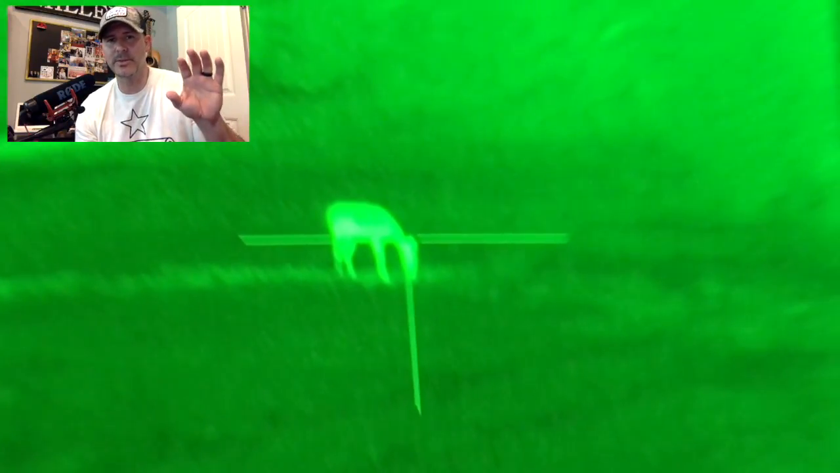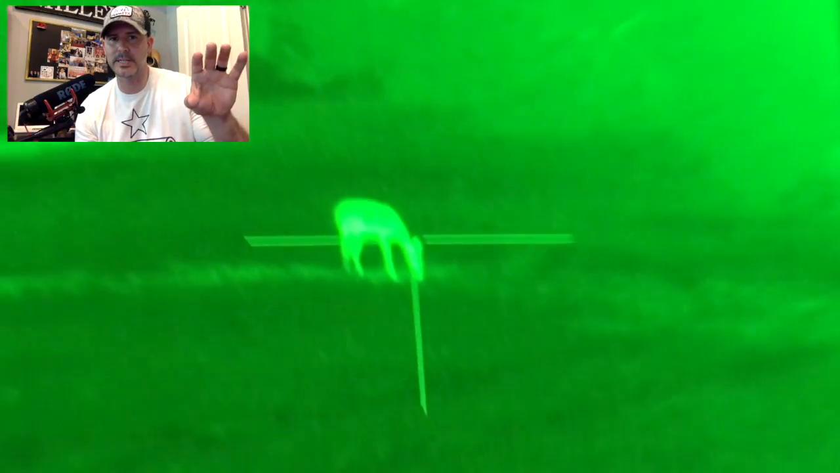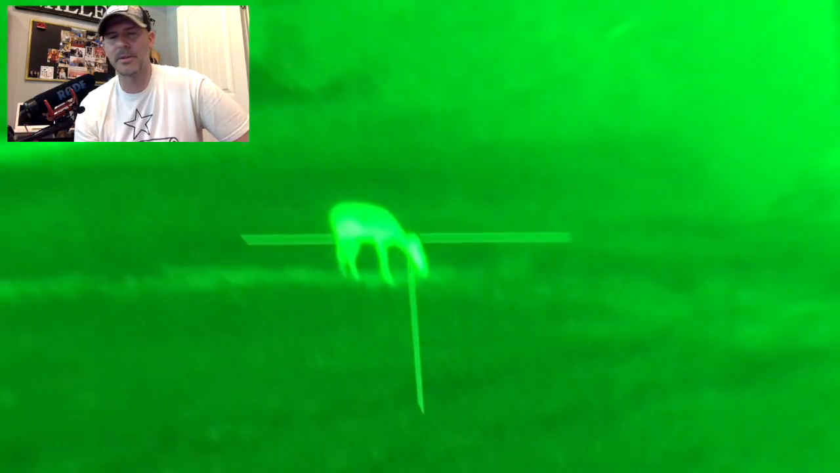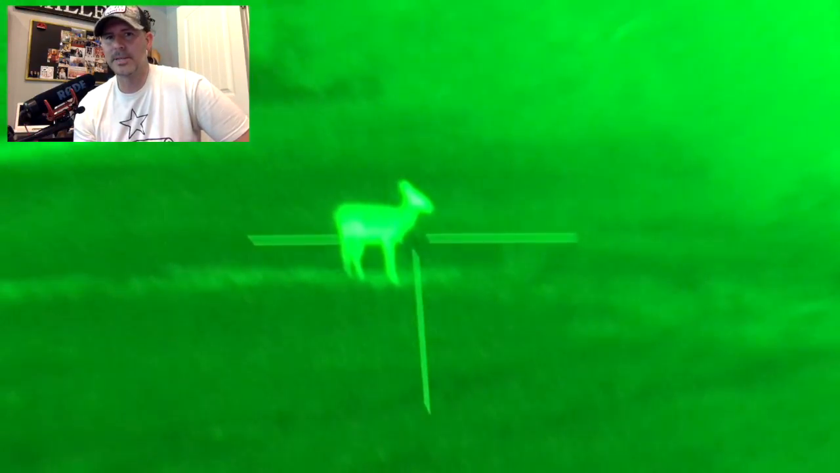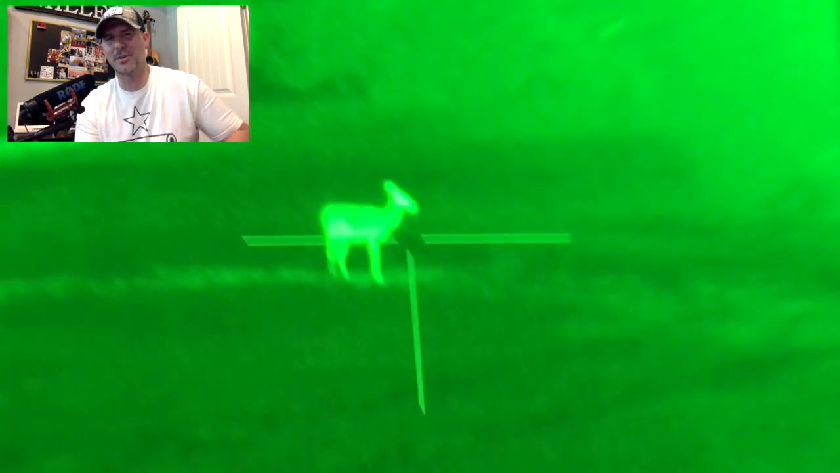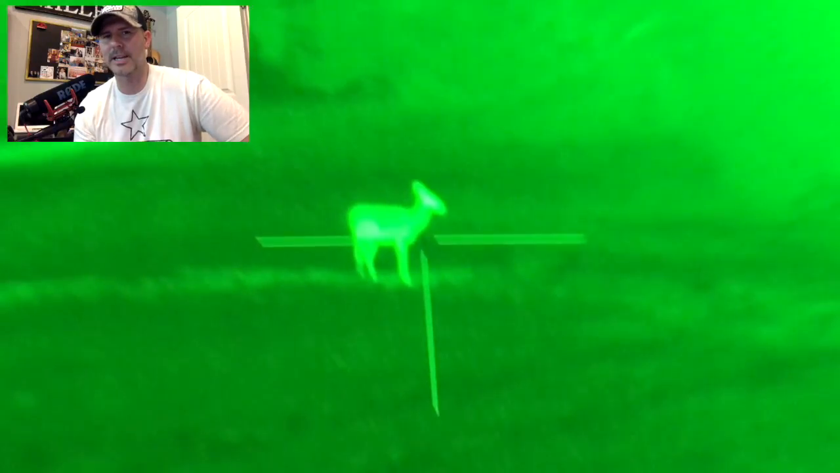But I wanted to give you a chance to look through it so you can see what that green tint looks like. This is a deer at 50 yards. And again, please forgive me for the quality of it, because it is taken through my cell phone, just holding the cell phone up to the eyepiece. But I want to give you a chance to look through the scope.